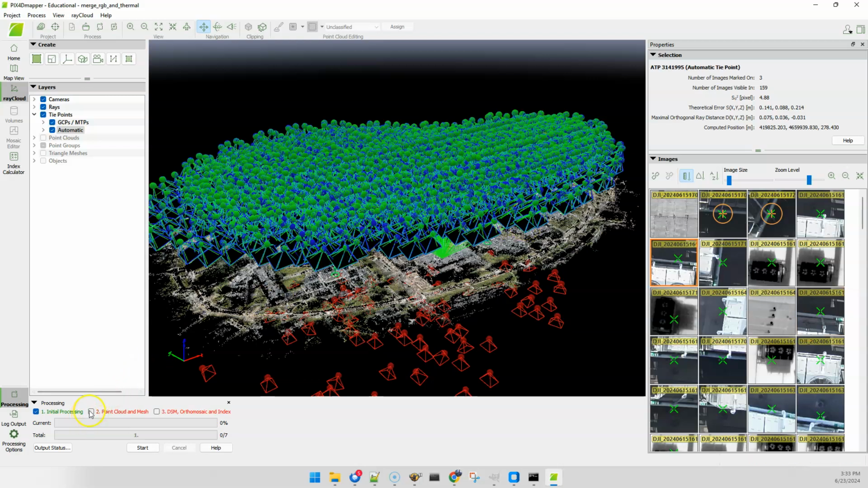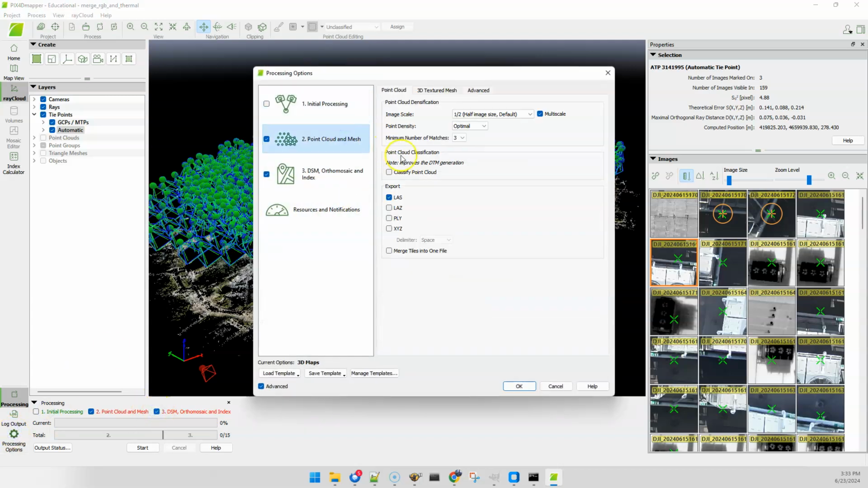Okay, so let's move on to steps 2 and 3. We'll just take a quick look at this here. On step 2, I always like to export as an LAZ.